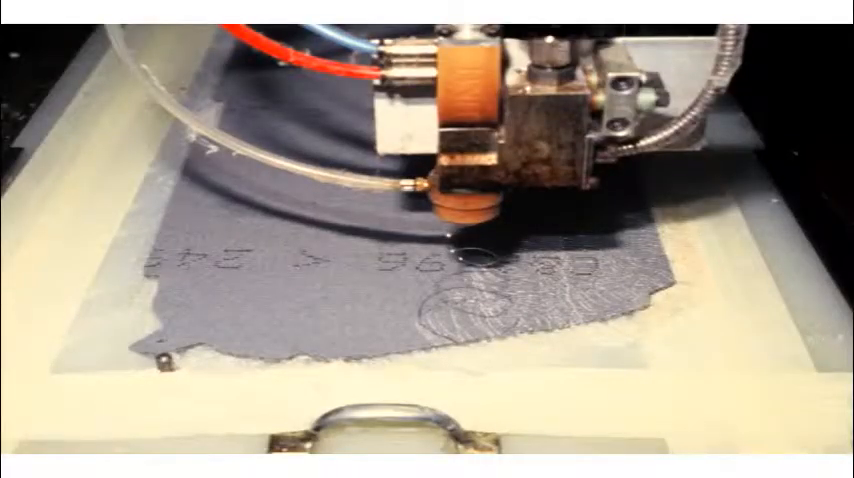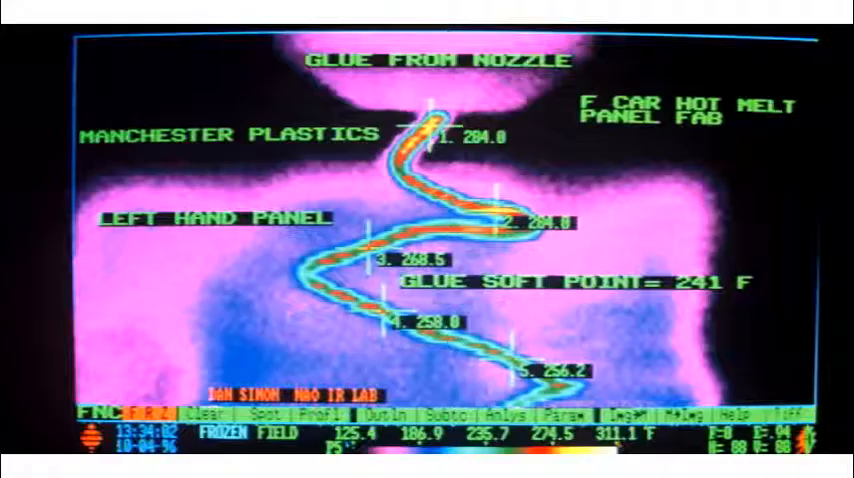We study it as it's going through the robot. We're seeing 400. I go on front here and I'm not reading 400. Coming out was 284. And by the time it hit the panel, it was down to 180 degrees Fahrenheit. I called the vendor, he says it won't stick if it's below 240. I think I know the problem. We're too cold. Oops.